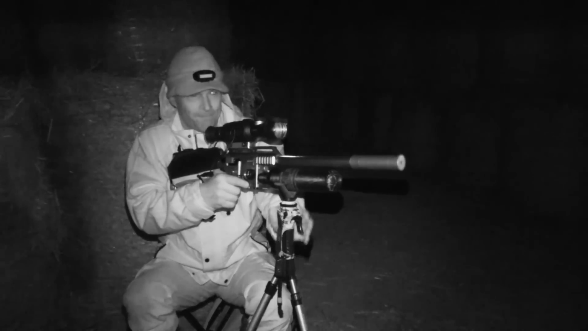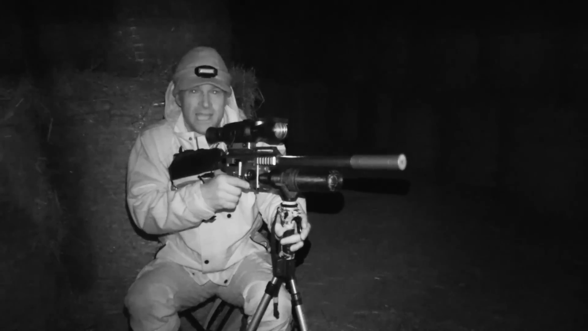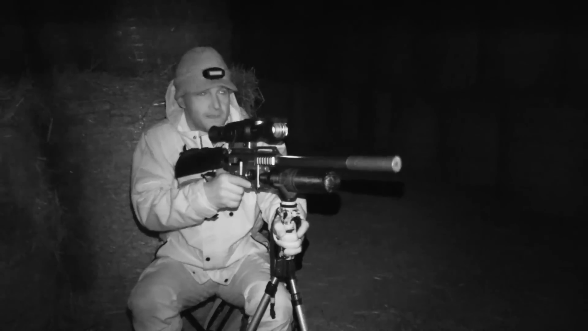That was a big rat. It was a bit closer than the first two as well. Now it was eating something, but there's not a bait spot there, so I assume it was on a bit of spilt feed.